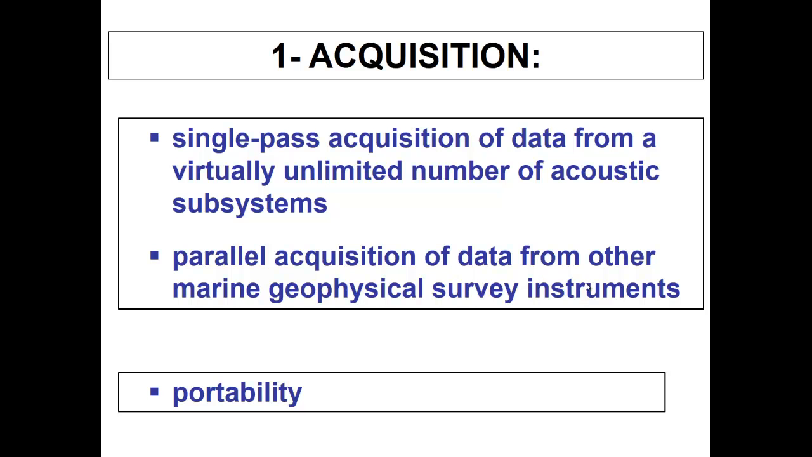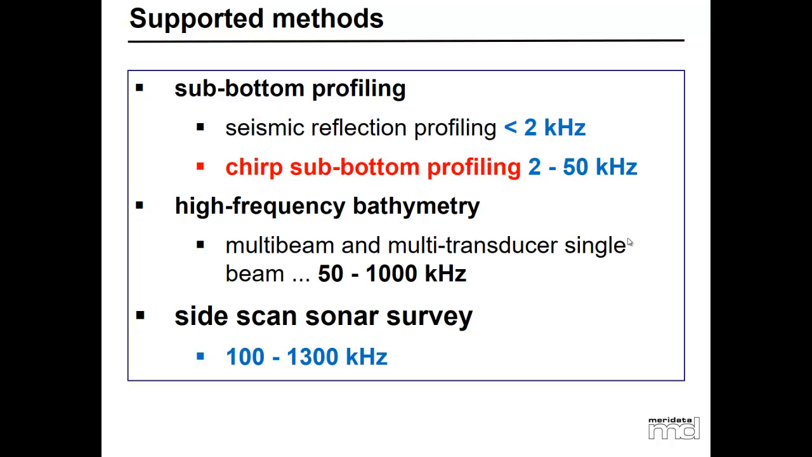The Meridata system can support sub-bottom profiling, seismic reflection sources like boomer or sparker, the ones that deal with frequencies less than 2 kilohertz, and also high frequency CHIRP sub-bottom profiling, usually with frequencies from 2 to 50 kilohertz, and also high frequency bathymetry, single beam or multibeam systems.